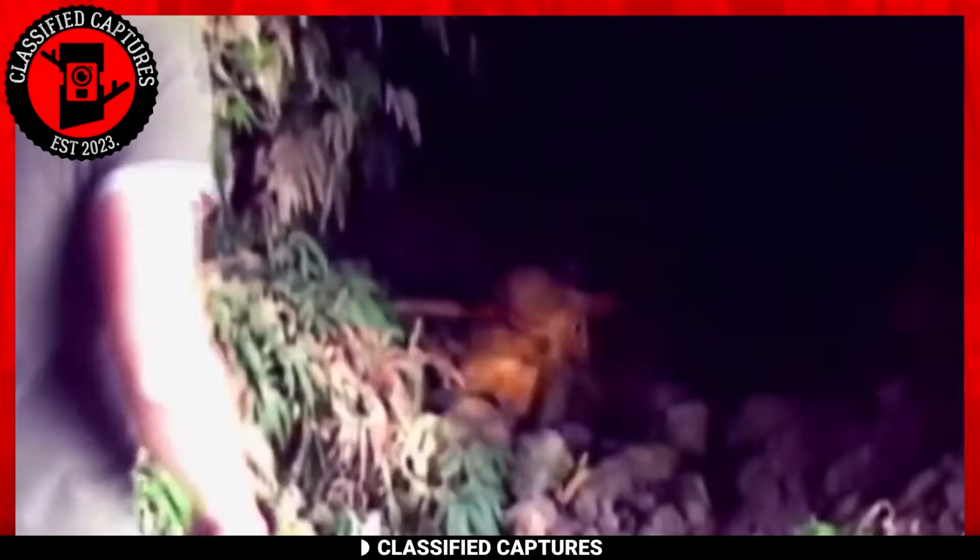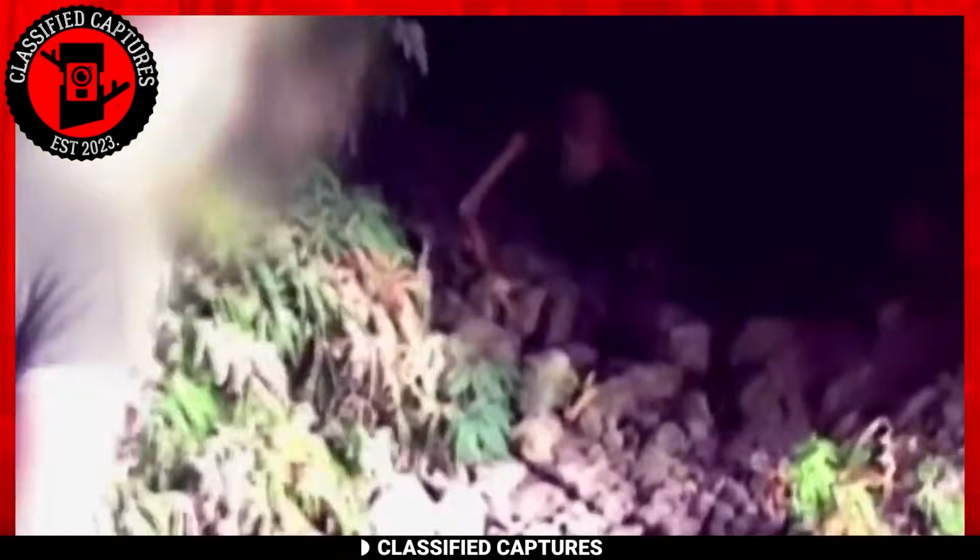In 2011, a cave explorer had a spine-chilling encounter in a cave nestled deep in the Colombian woods.